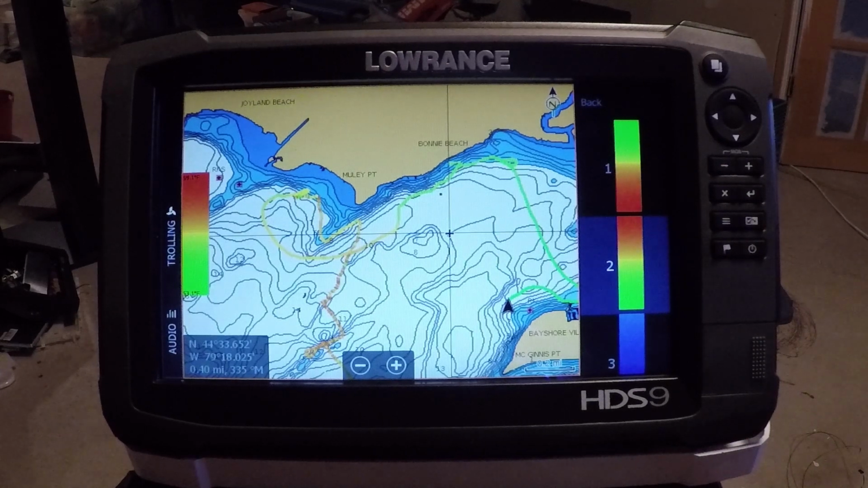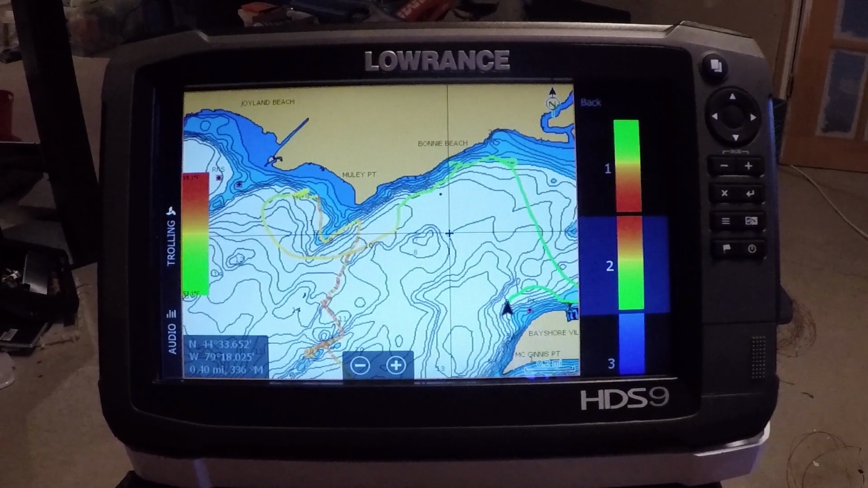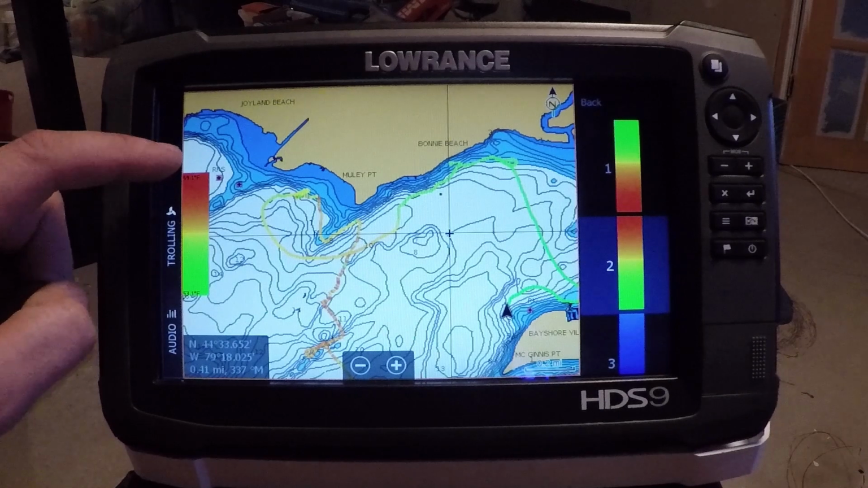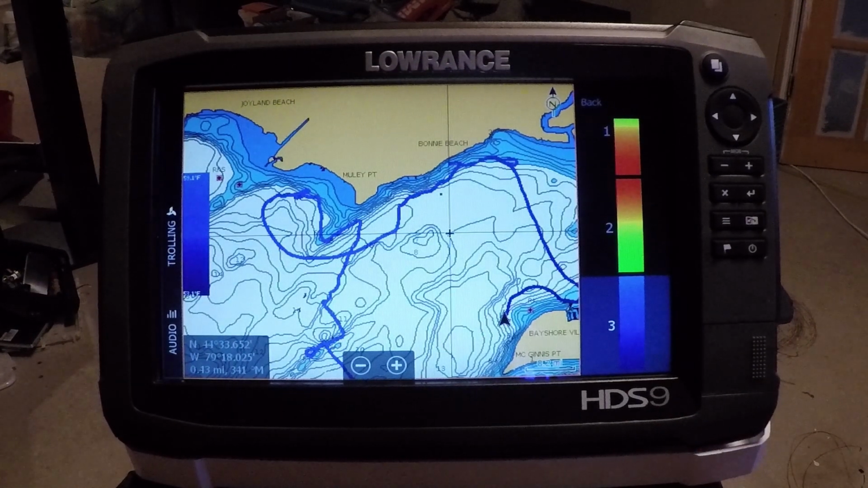Now we can switch that around and again go into the green being the cooler color. So you can play around with it depending on what type of water you're looking for. If you're looking for warmer water, you may find one works better than the other. For me though, I found the number 2 is the easiest to understand, just because red you always associate with hot.